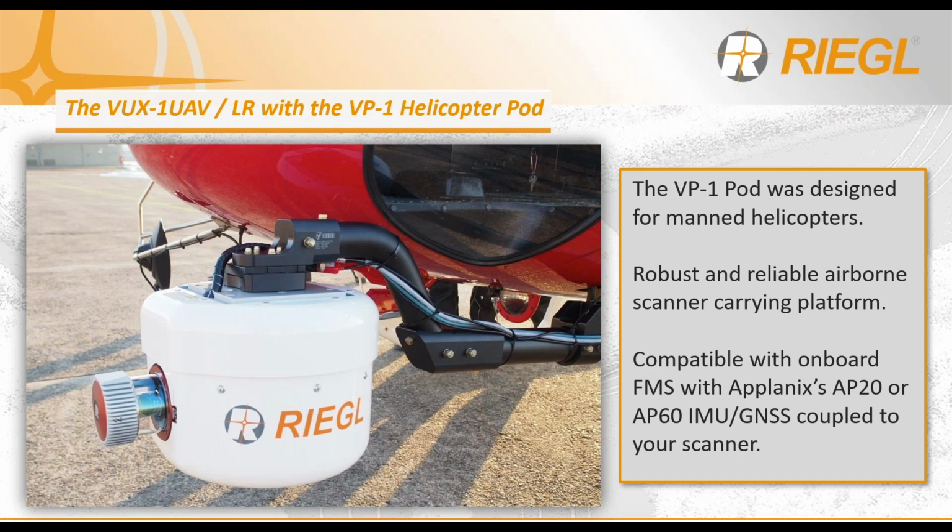Now let's check out RIEGL's helicopter pod, the VP1 pod that was designed for VUX series sensors. The VP1 pod's protective external housing not only reduces the amount of exposure to your system as you operate, but also gives the VP1 pod a professional appearance. The VP1 pod is also capable of being compatible with your helicopter's flight management system, streamlining the interface between LiDAR operator and LiDAR sensor. If an onboard flight management system is not installed on your helicopter, RIEGL has options to purchase a third-party flight management system or a pre-configured onboard acquisition laptop.